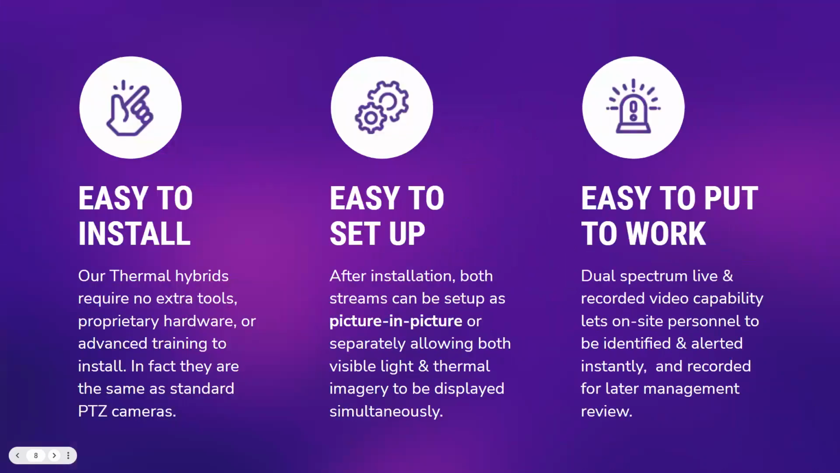So a few things about our thermal cameras are they're easy to install. There's no extra tools you need. You're going to mount your cameras just like any other cameras. You're going to then add those cameras to your recorder. You'll specify the channels. And generally with any of our multi-lens cameras, you will need to utilize a network switch, not the integrated PoE switch on the recorder.